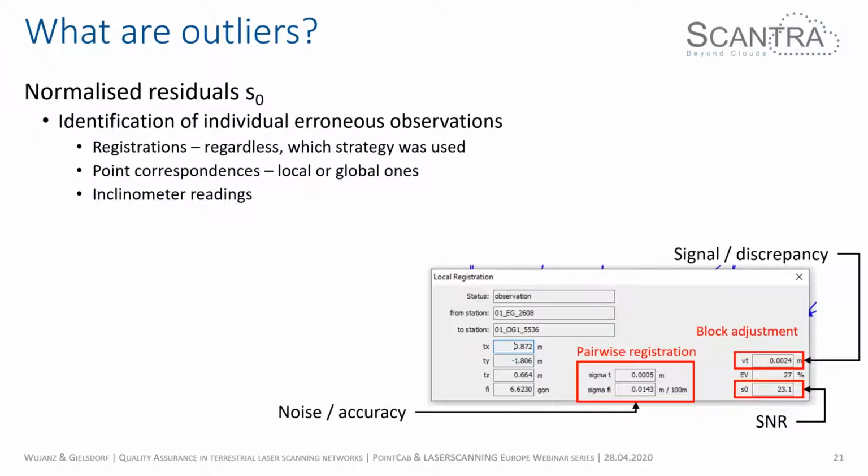Again, at the bottom, I have another example. You can see the outcome of the block adjustment shown on the right-hand side. VT is the misclosure between registrations. We have a residual misclosure of 2.4 millimeters, and in the center you can see the assumed accuracy, or noise if you wish, and the signal to noise ratio is 23 times higher than expected. So we know this is an outlier, and we have to do something about it to ease the tension within a network. Of course, we don't want to give erroneous stuff to our colleagues or draftsmen.